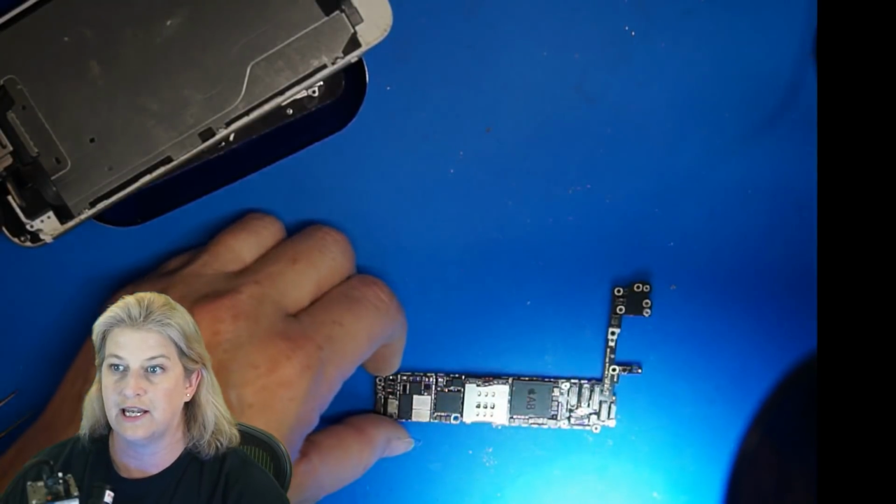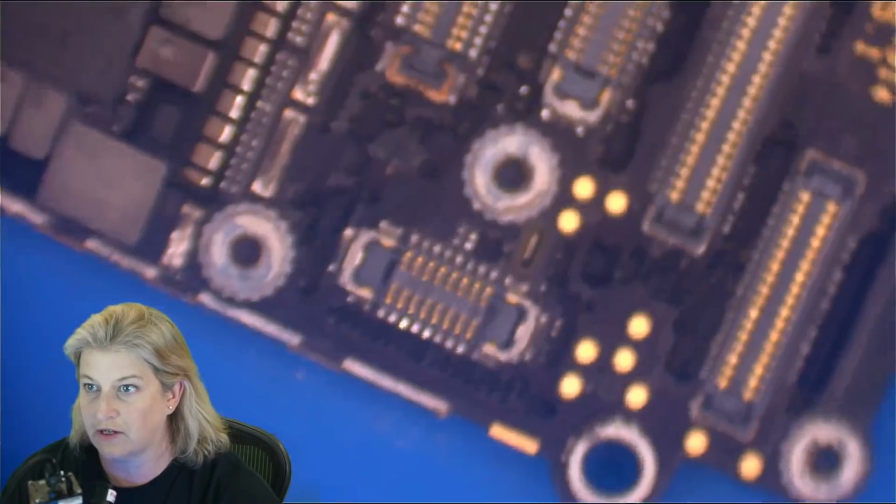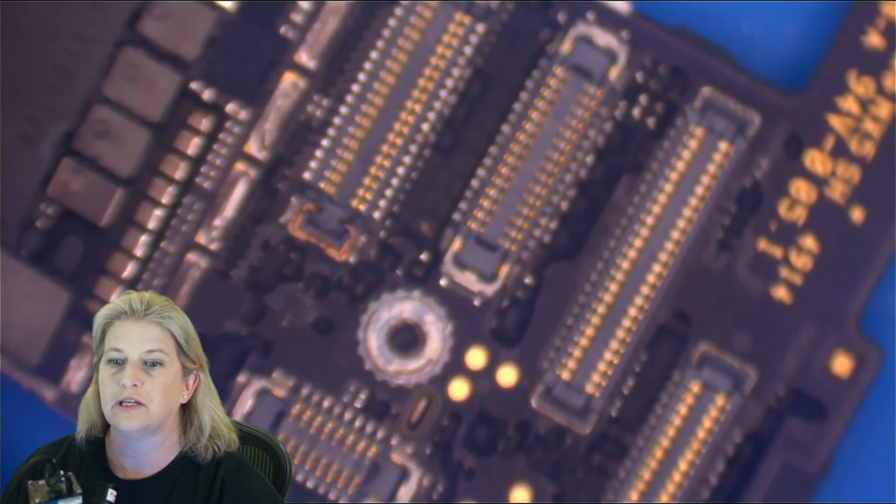All right, so let's take a look under the microscope before we start. So get rid of the hand cam, and here it is. All right, so let's see. What do we have here?